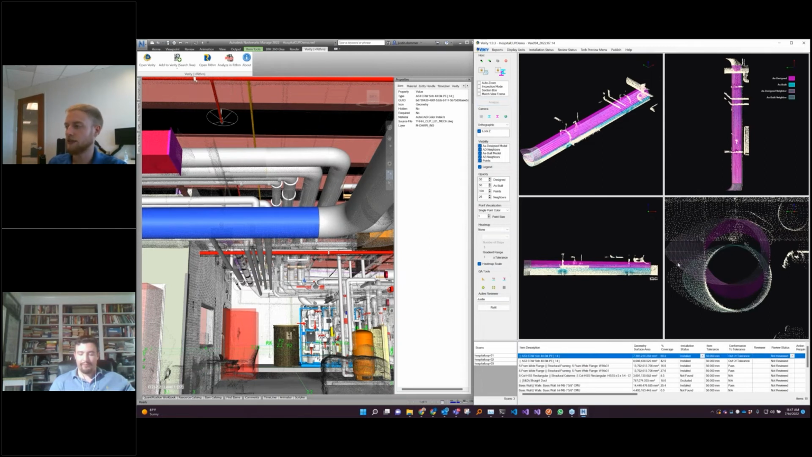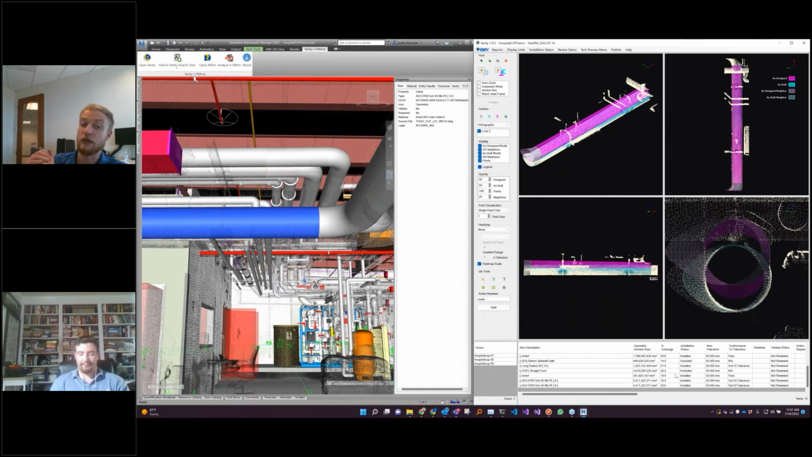The review process starts out just looking at the statuses, so you can sort by status. In this case, we can see if it's installed, out of tolerance, or pass. Occluded is something where we don't know. Basically, Verity is unclear because something's in the way. If you try to check a pipe that's in a different room from the scans you've done, it would be occluded. We do not have information, so we cannot tell you if it is there or not there. We just don't know.